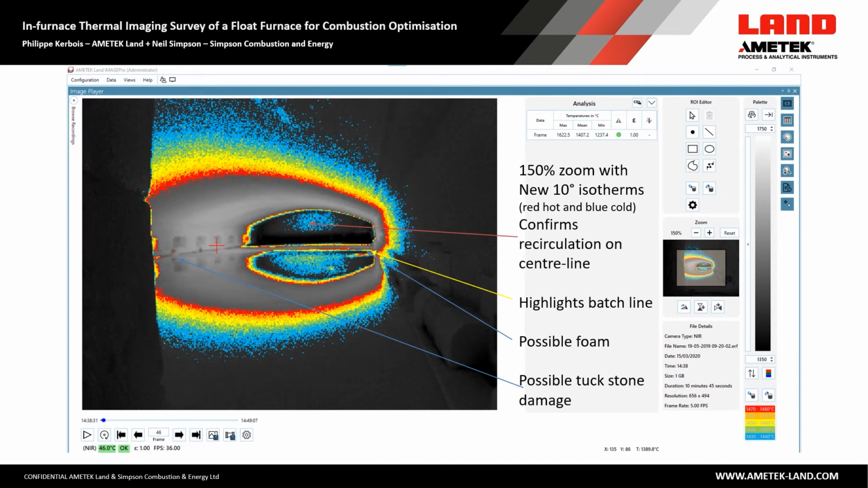At this stage, I've gone on with 150% zoom, and I've added new 10-degree isotherms. So at this point, the blue is cold and the red is going up to hotter. So the blue is 1430 to 1440, going up to then being 1470, red being 1470 to 1480. So it confirms that the recirculation zone seems to be on the furnace center line.